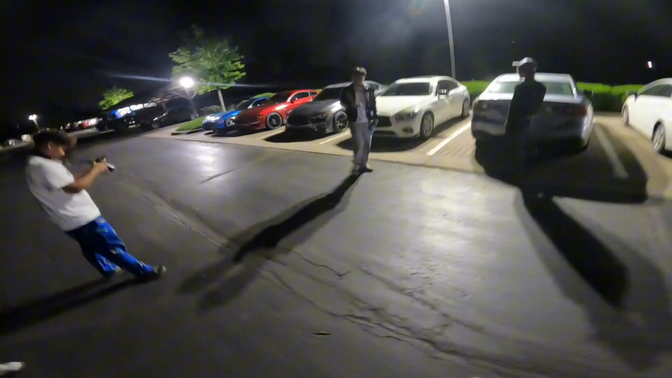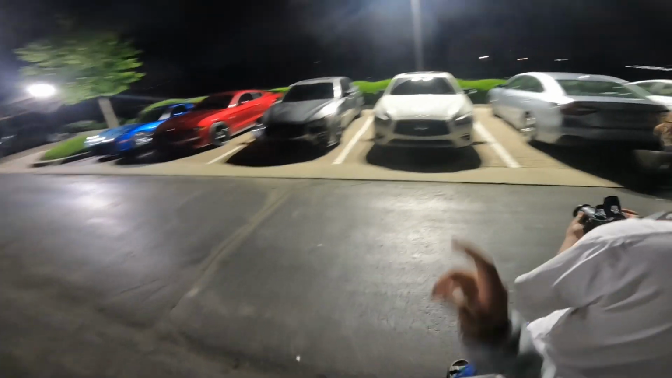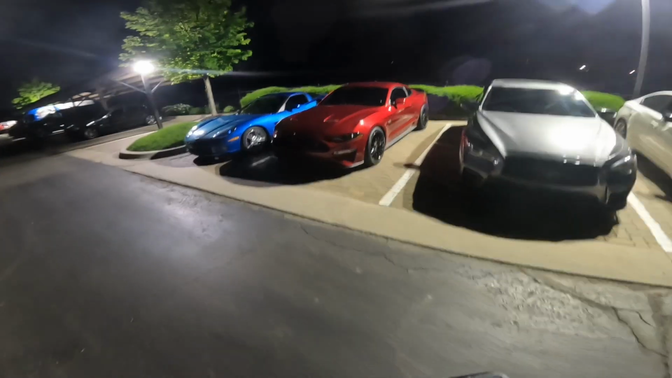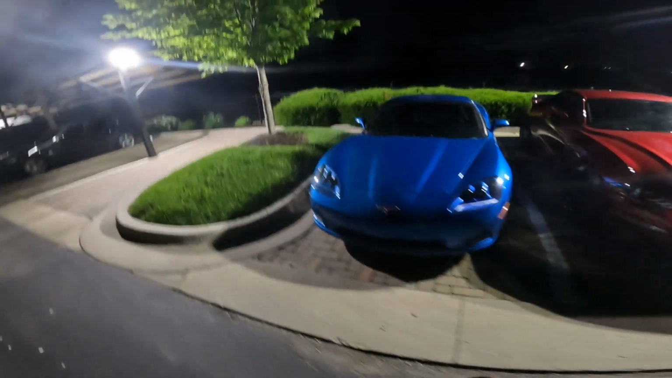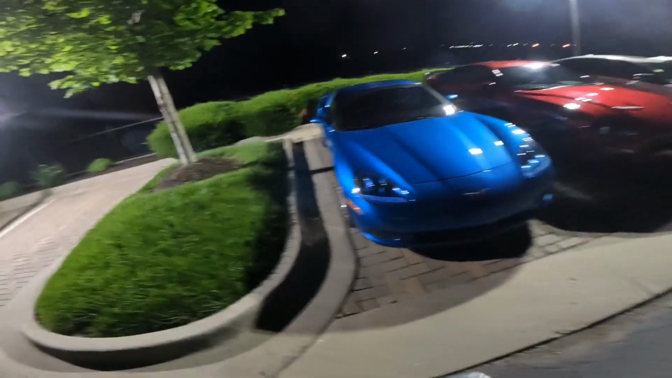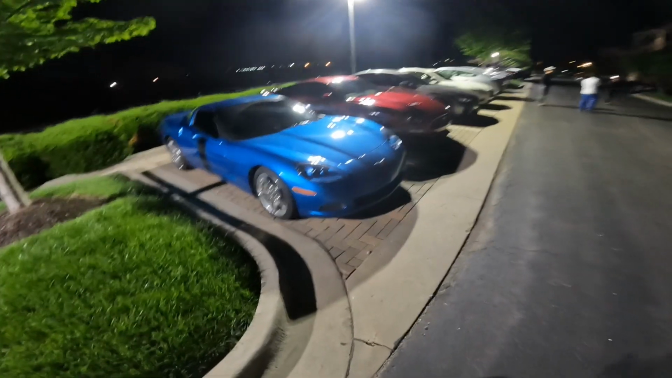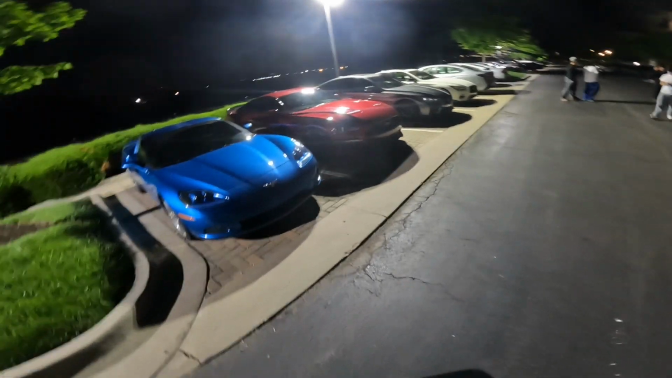But here's a cool little lineup right here. Two Q50s here. One is a 3.0T, one is a 3.7 naturally aspirated, and we got my 5.0 with the 10 speed. And then my boy all the way from Indiana pulled up to KC this weekend because we're about to go on a trip. So he has a C6 Corvette with the LS3. We can't sleep, so we're going out tomorrow morning.